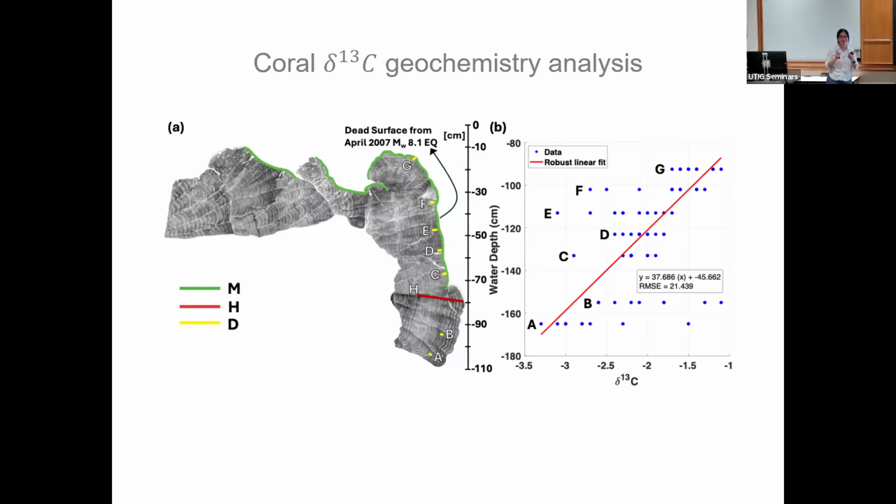It turns out when this coral grows, they have a ratio that you could analyze from their samples, the ratio between delta C13 and delta C12. Because this ratio is influenced by temperature and sunlight, it can be indirectly converted to water level. So that's a proxy of water level.